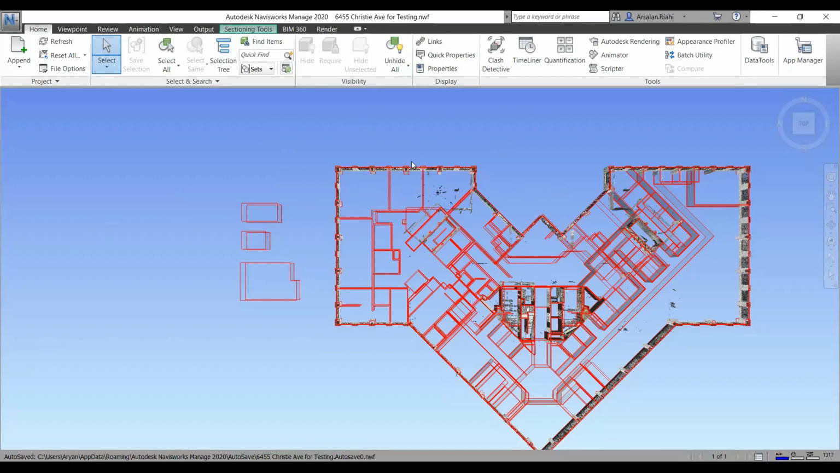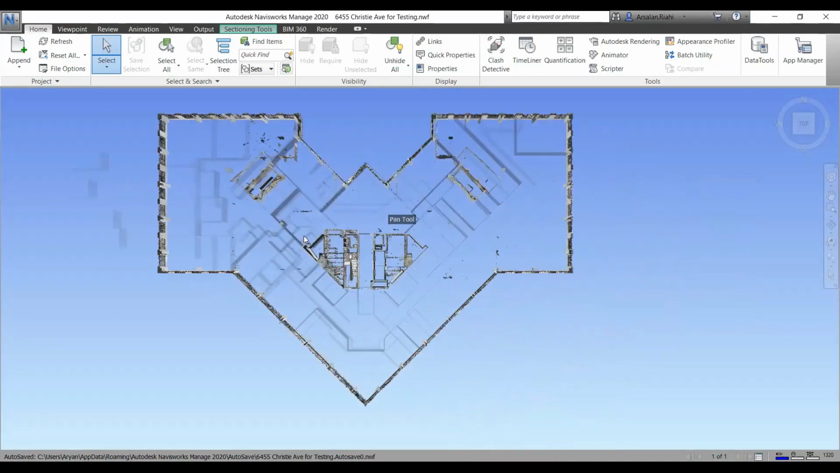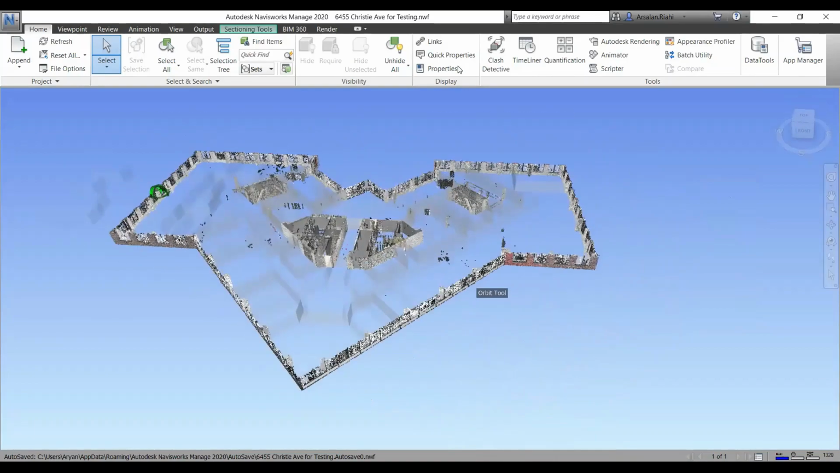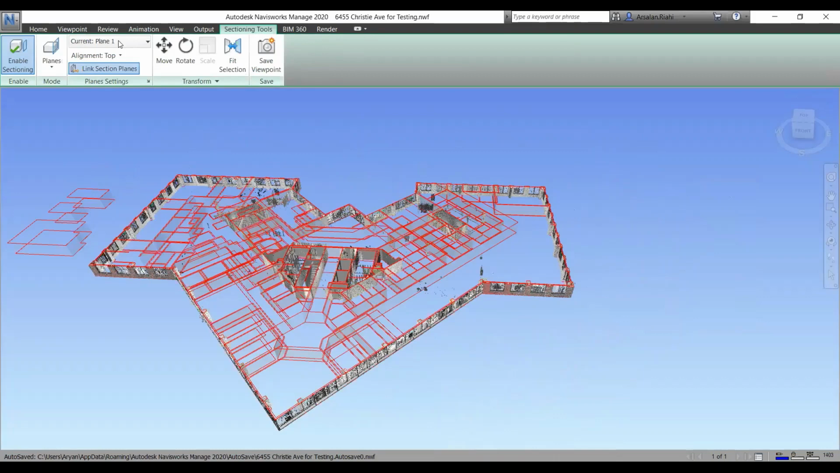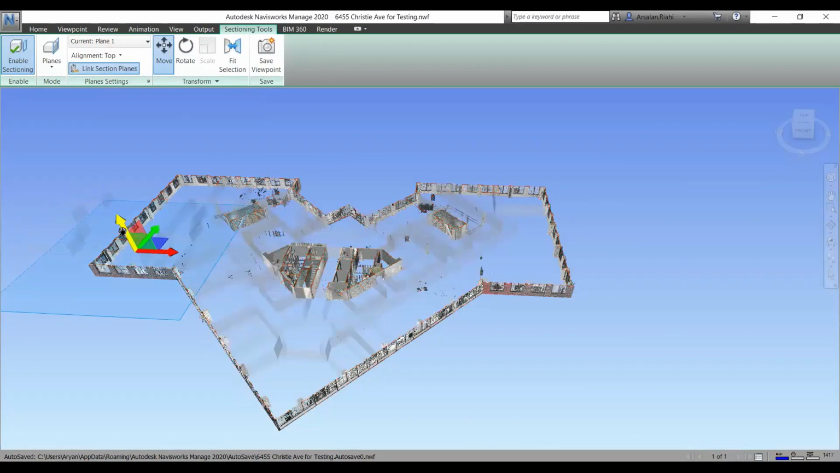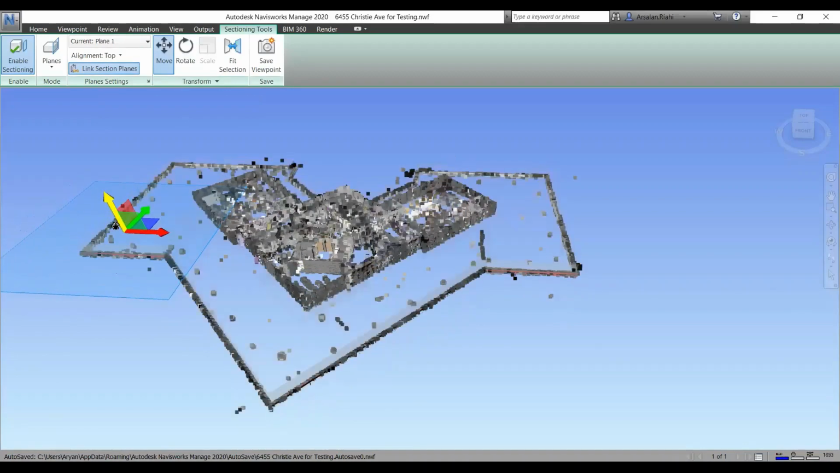So right here we're in Navisworks and we have one of our buildings. You can see it's modeled and it actually has some scan file with it. So what we're going to do is go to sectioning tools. We're going to turn on two planes and we're going to link them. By linking them, when we move one of them, we can move both of them. And this will allow us to easily see how the scan looks.